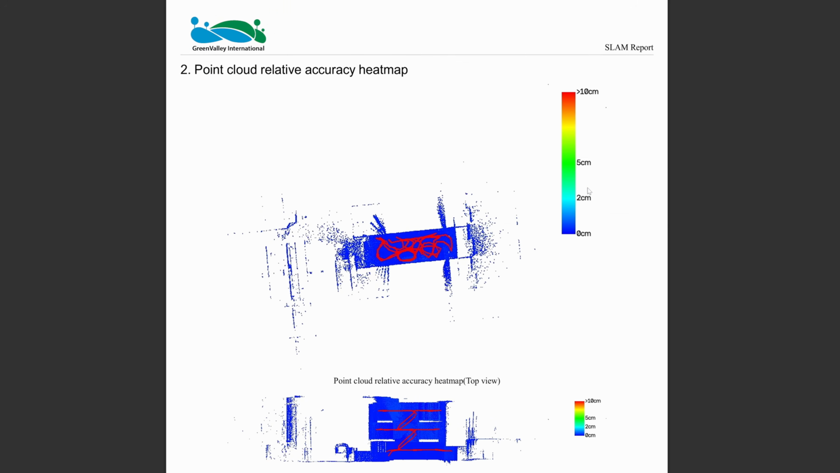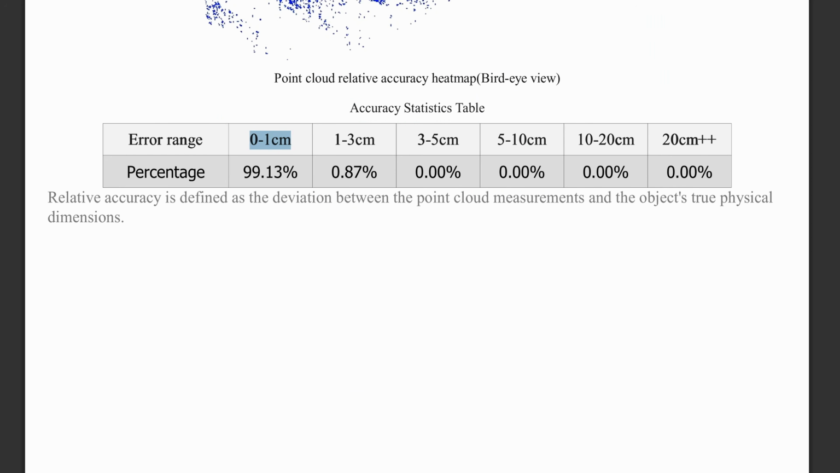And here's the accuracy error heat map. This scan shows entirely blue, which indicates it achieved the highest level of accuracy. 99% of the scan falls within a centimeter accuracy error range.